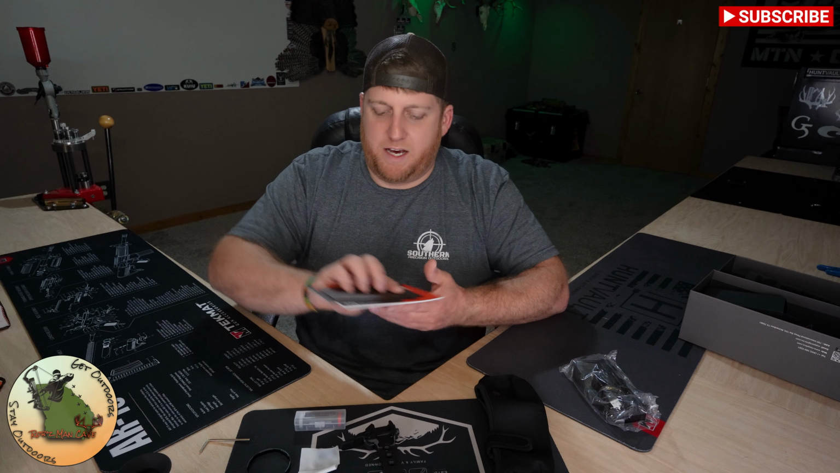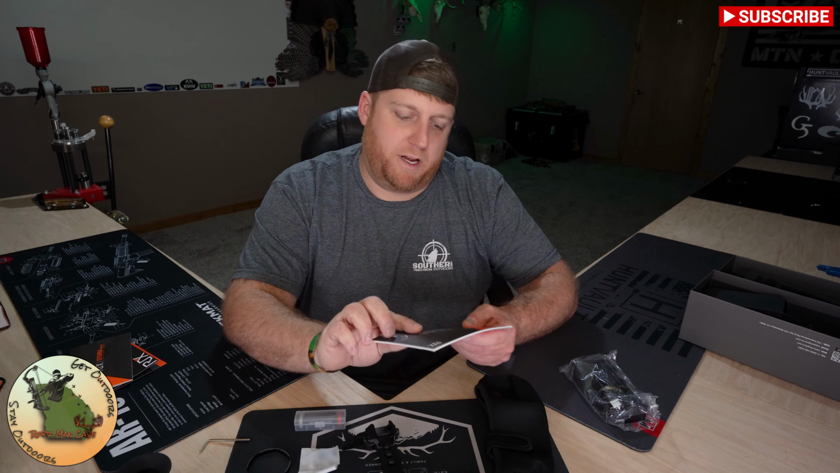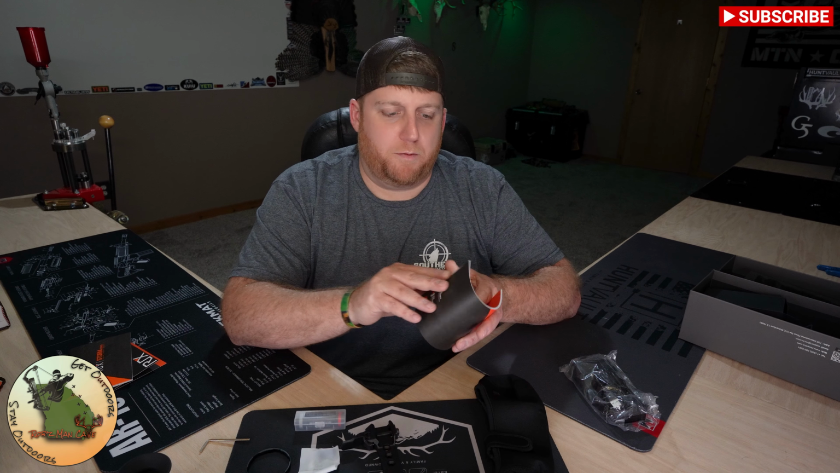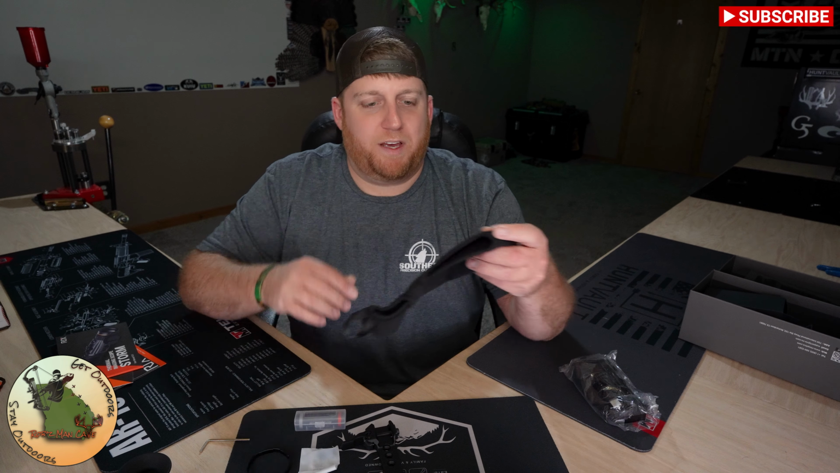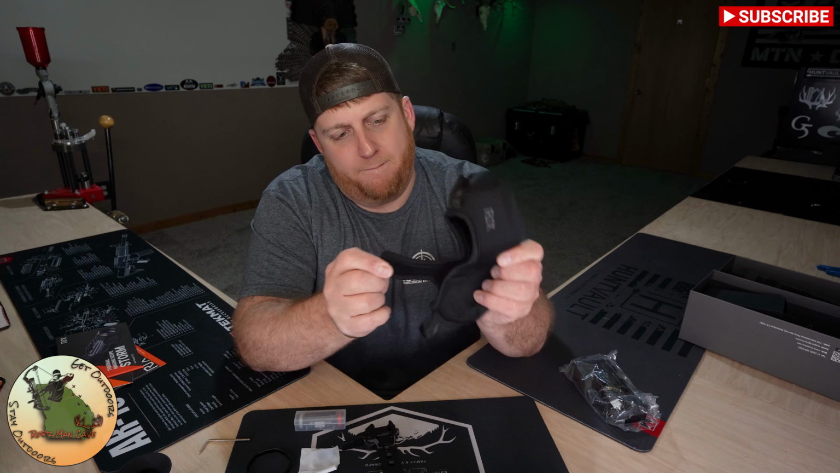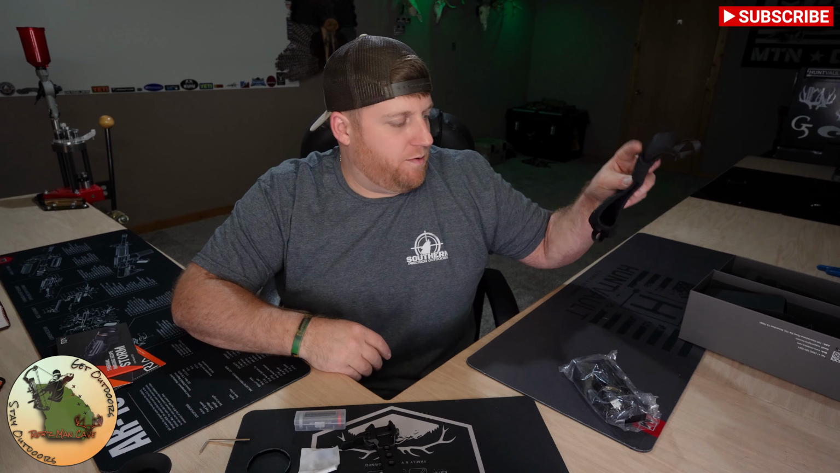All right, so we've got a warranty card, a quick start guide, and a full user manual. It says user manual v2.0, so this must be an updated manual. They might have updated the software or something, so they needed to update the manual to match that software. It comes with a neoprene scope cover and also has a Velcro band, so when you put it on, you wrap it under the scope and hold it tight to better protect your investment.